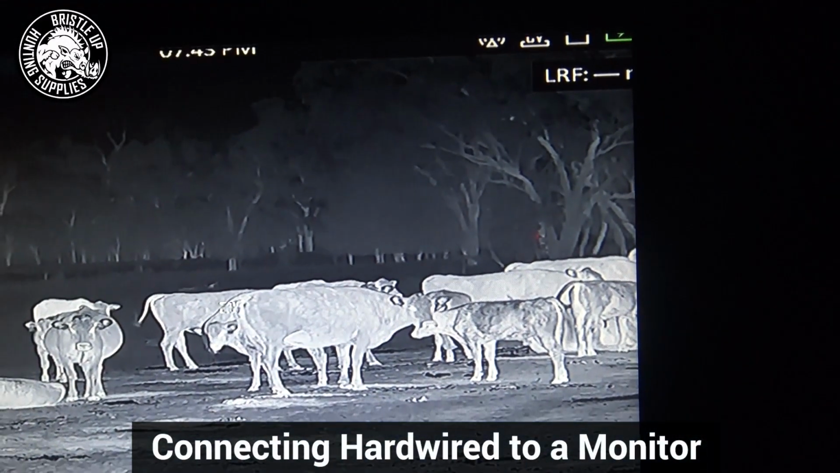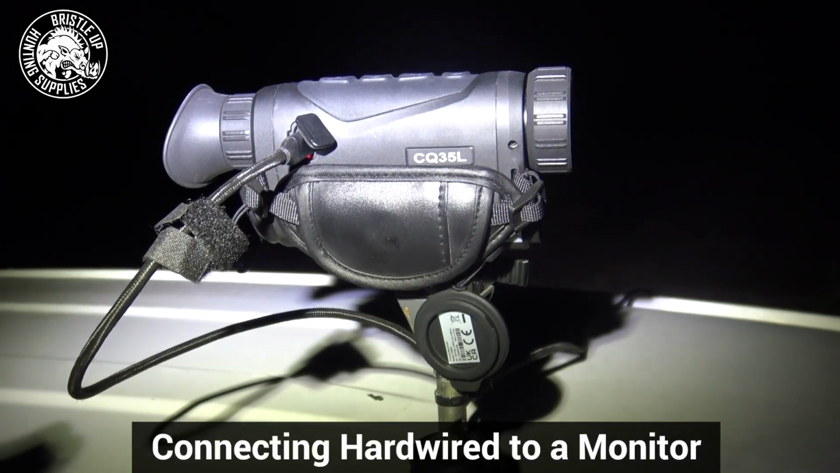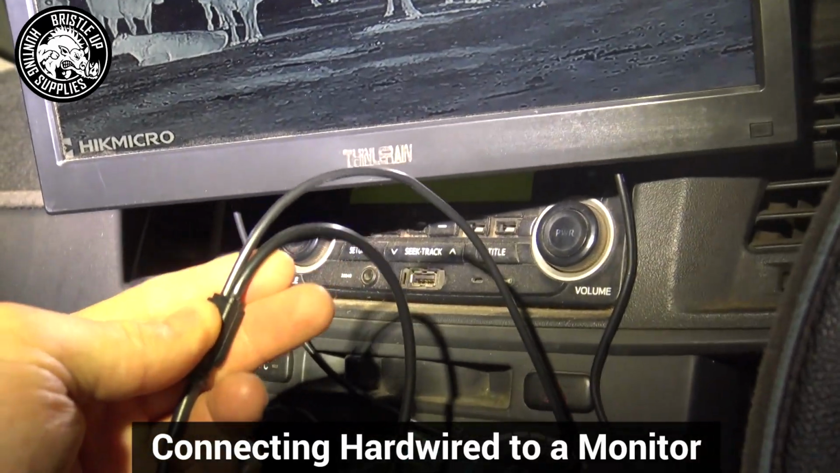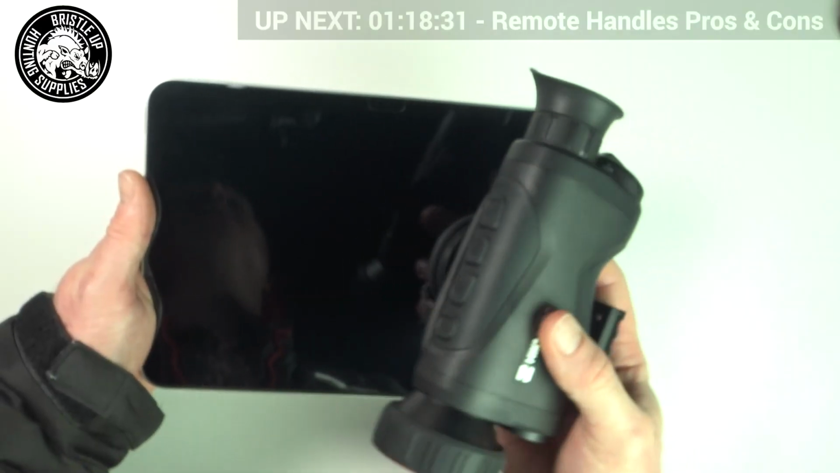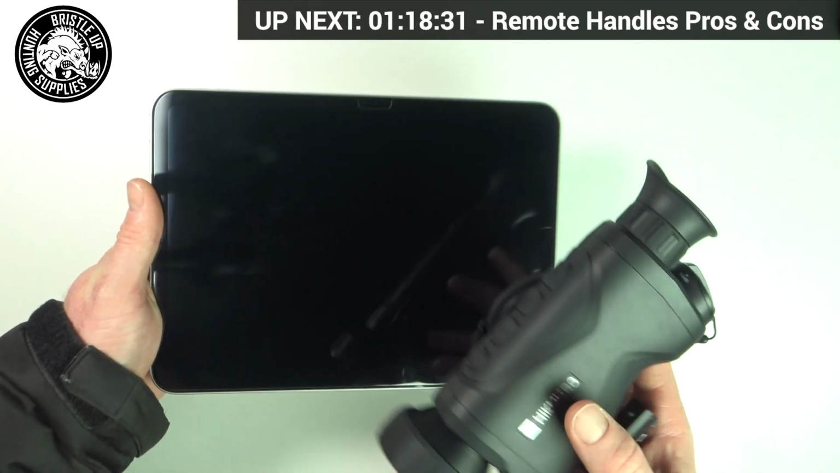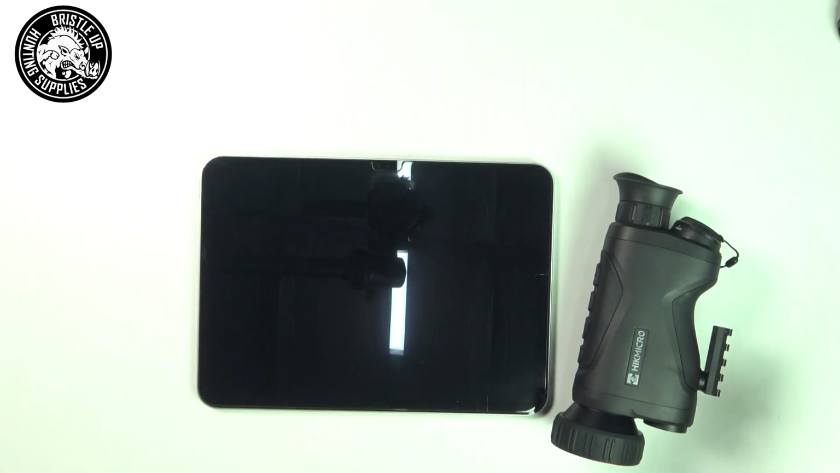Hardwired systems use cables to carry the video signal to a monitor. Sadly, you can't hardwire to a tablet, at least at this time. There, however, is talk that some brands are going to try and introduce the ability to hardwire to a tablet. Let's hope that this does indeed happen.